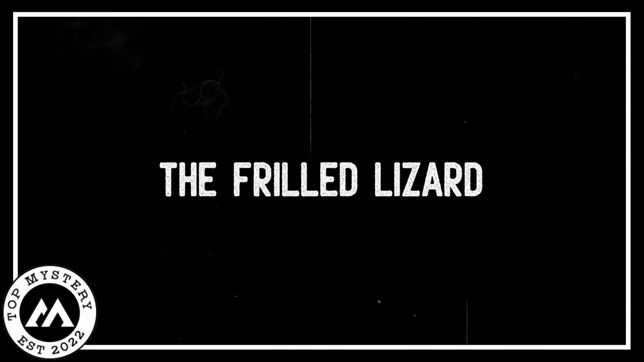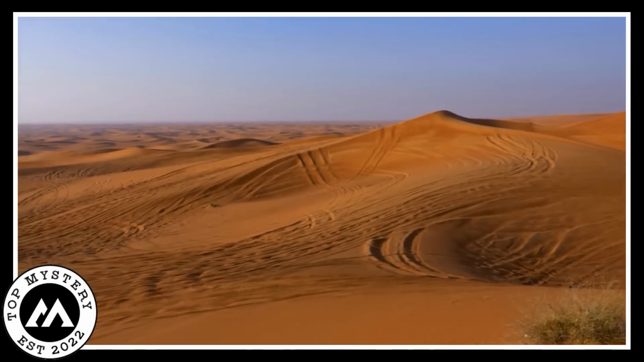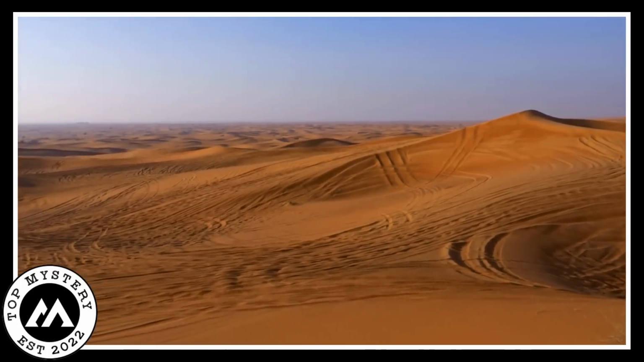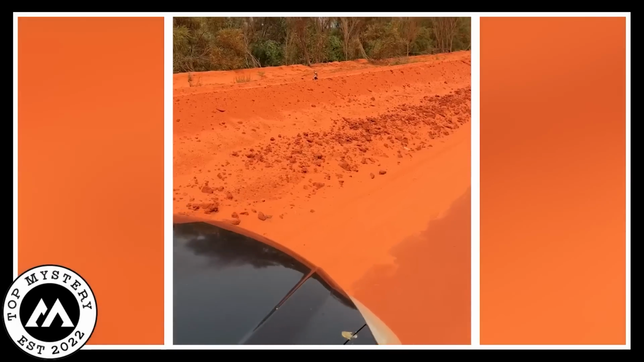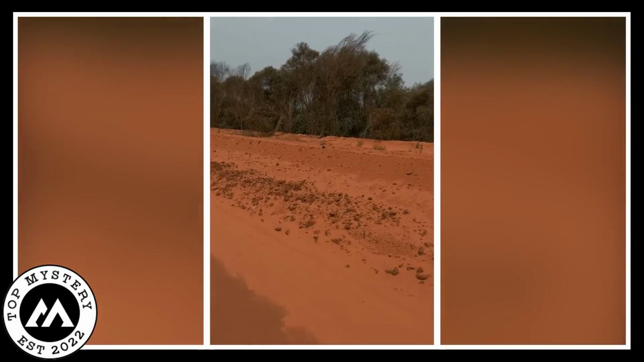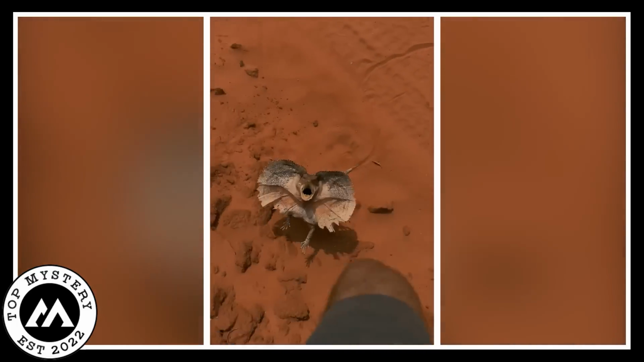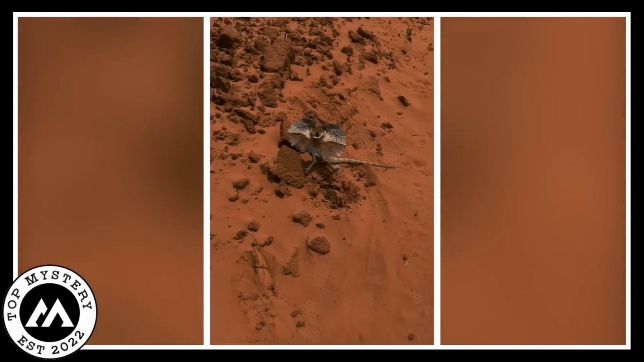The frilled lizard. In the big, hot desert, a man with a camera wanted to film the sandy land's mysteries. As he walked further into the wild, a sudden noise captured his attention. Guess what? A frilled lizard popped out of the sand, showing off its frilly neck in a blend of being curious and wanting to protect itself.